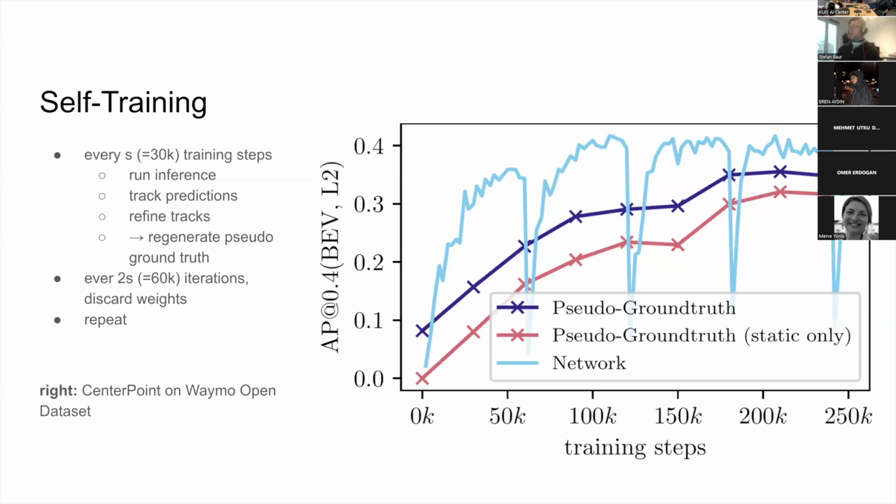But at some point, the performance tapers off. At some point, we have reached this equilibrium where we have reached the maximum of what we can do here.